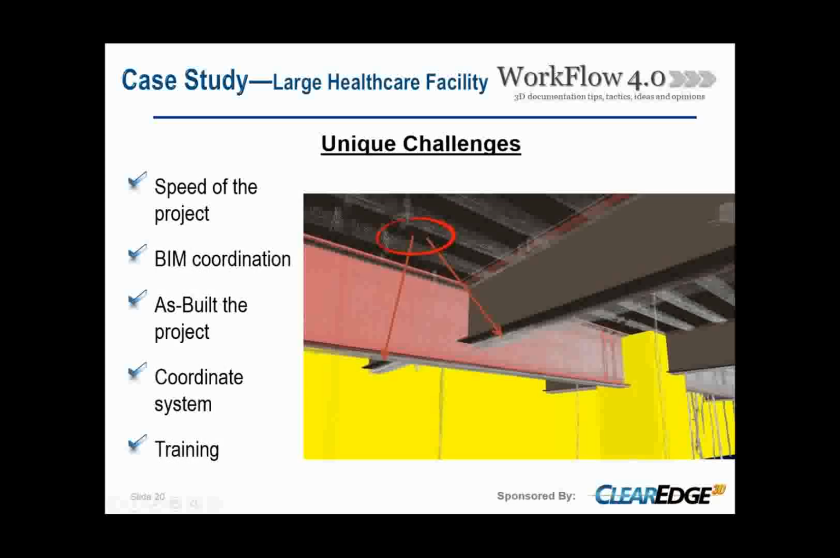So on the next slide, we had some unique challenges for this project. First of all, the speed of the project.